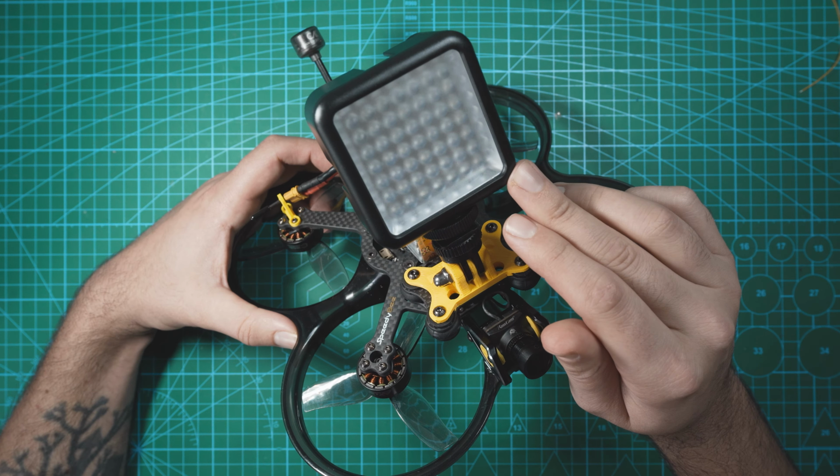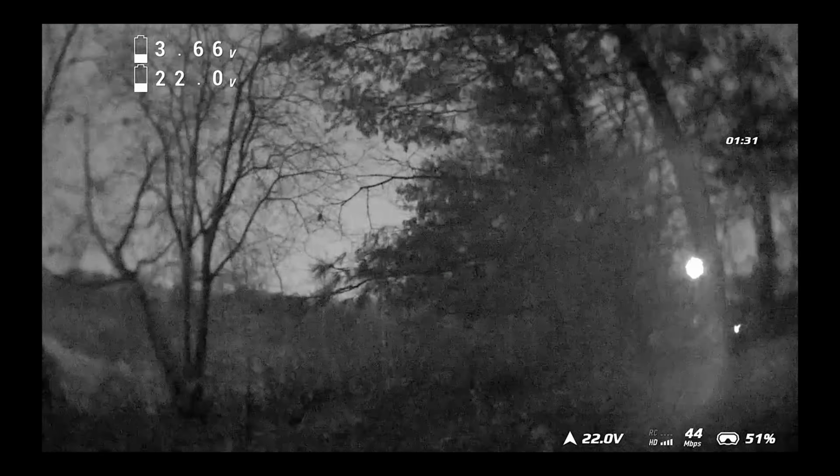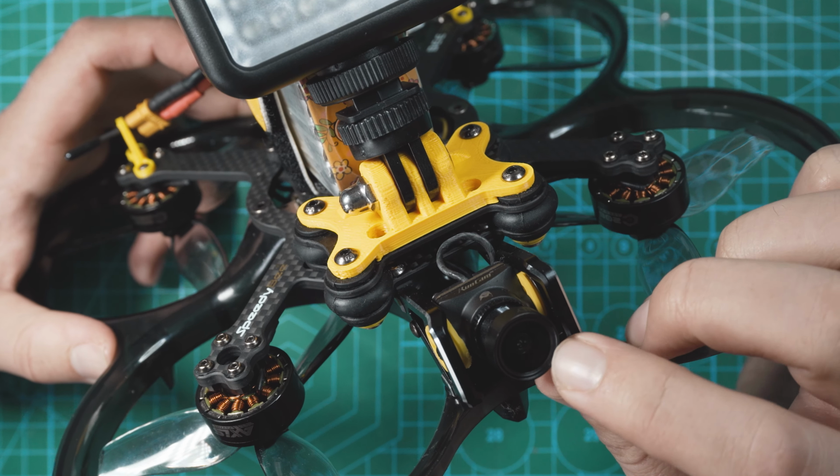When I was flying without the infrared light, I was able to fly into the trees a little bit, but once I turned this light on, I was able to fly into the forest even though it was completely dark out. So this is a pretty unique little FPV camera and I can see a couple use case scenarios for it.